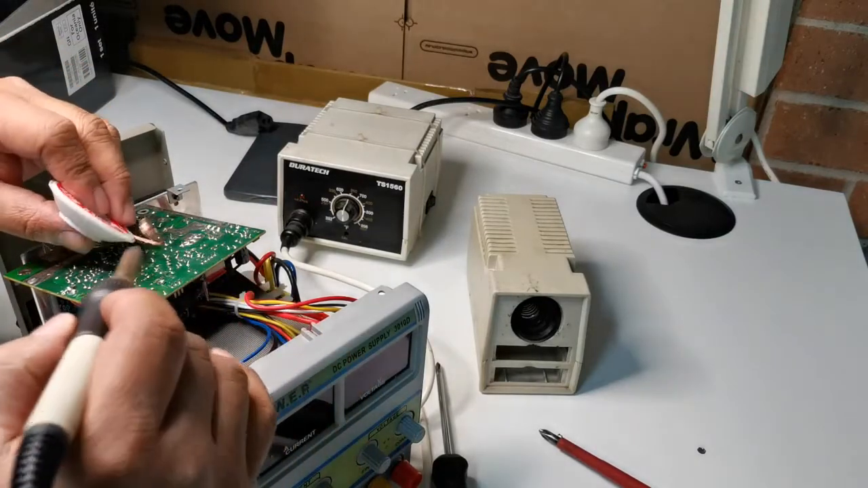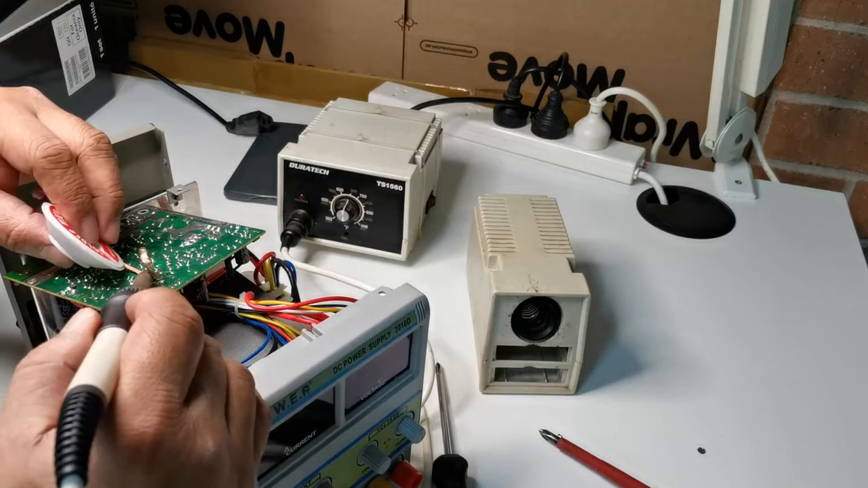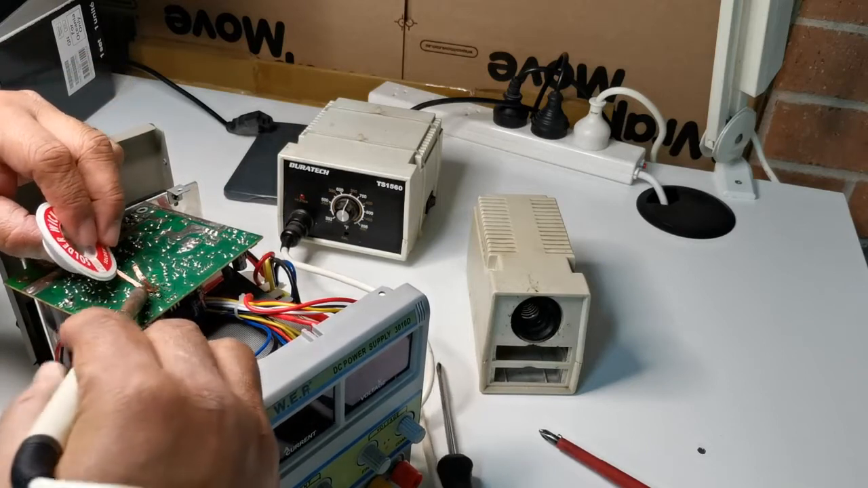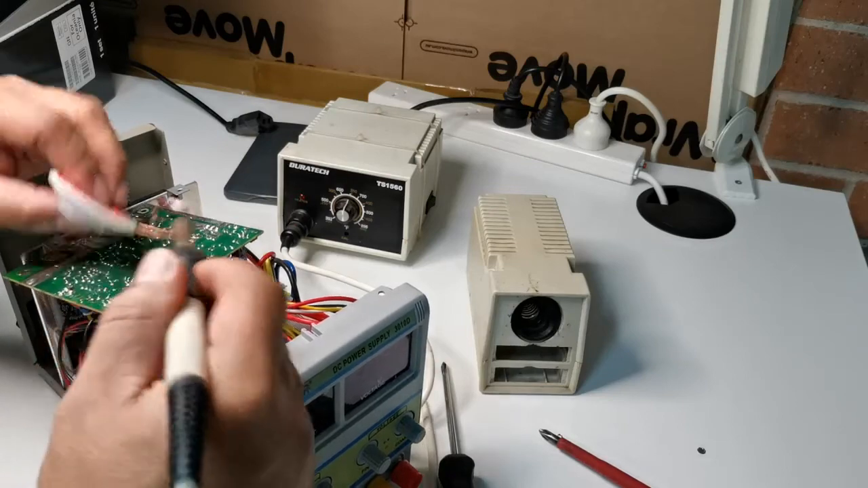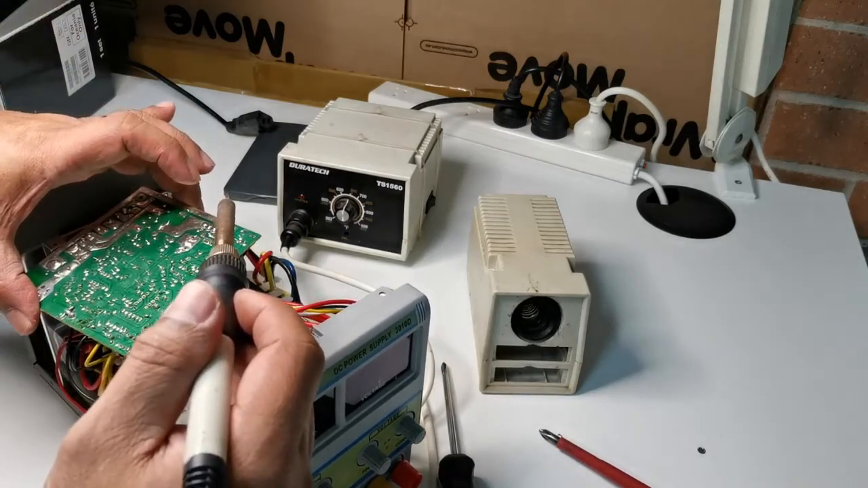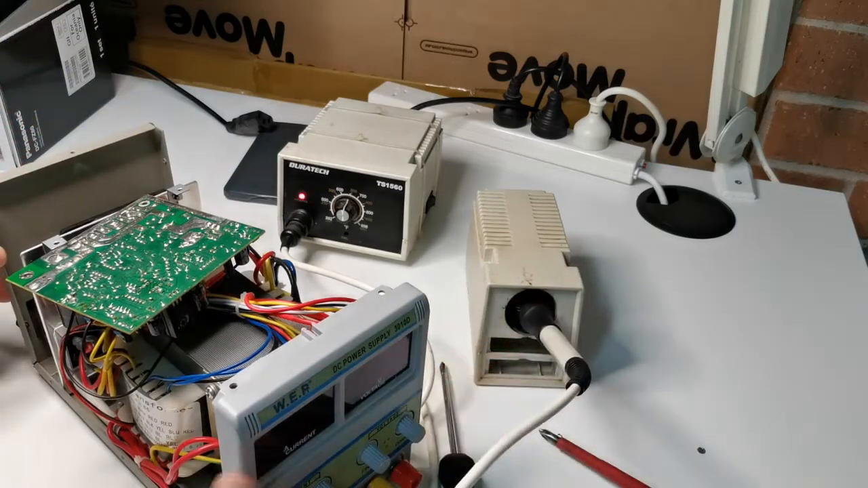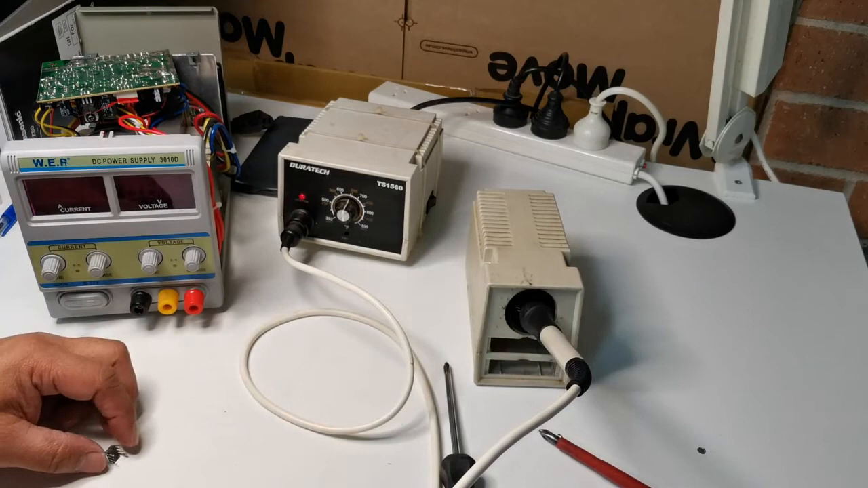Try it again. It's only pin 3 of the chip. Okay, great. It's all clear.